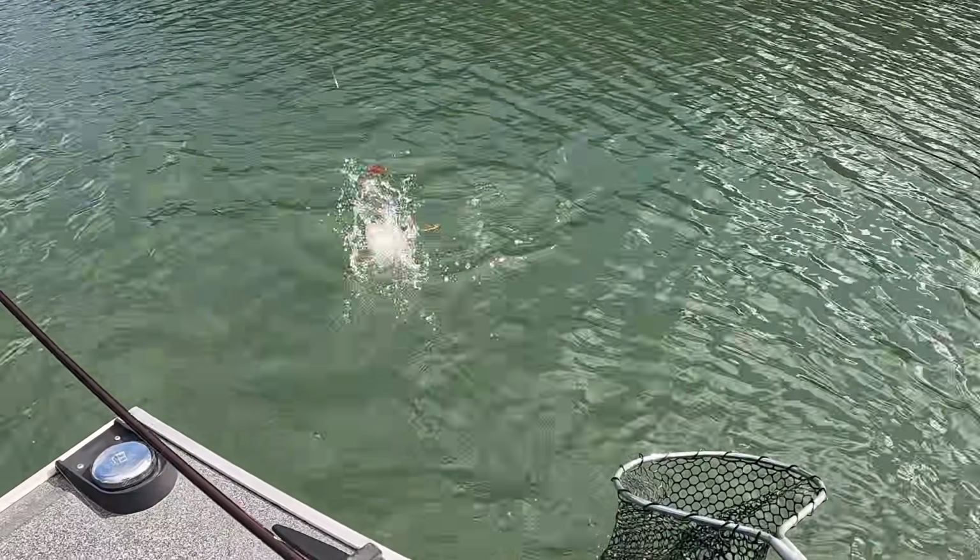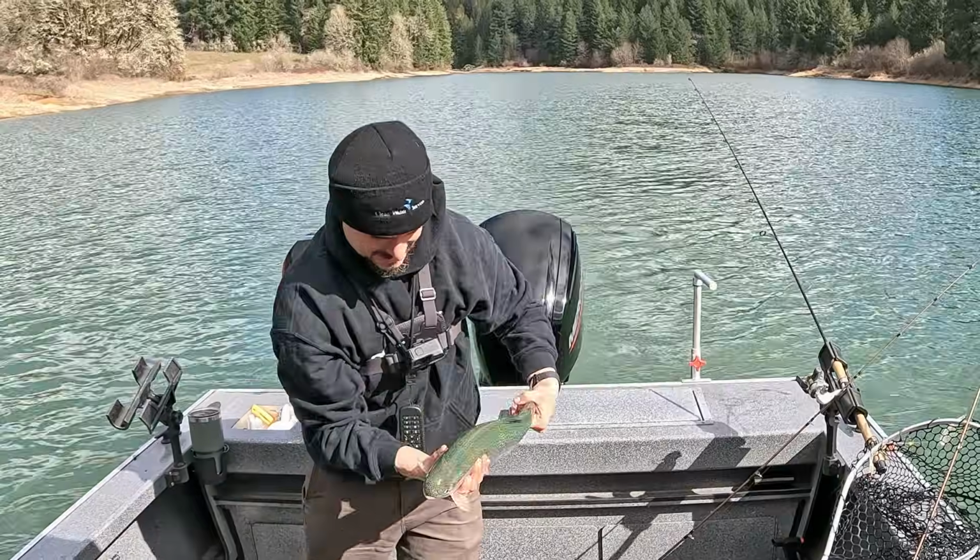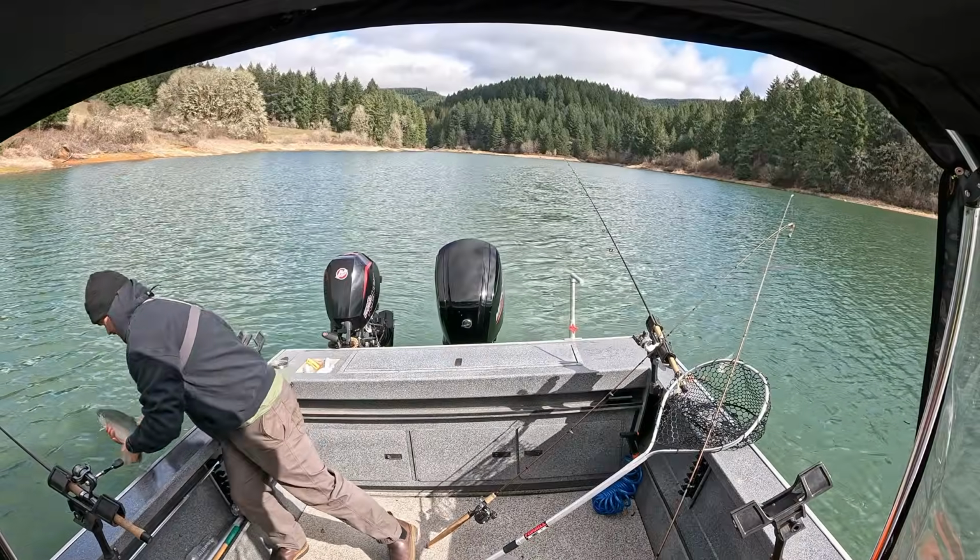Trophy trout. Look at that. Nice trophy. We're gonna let this guy go.